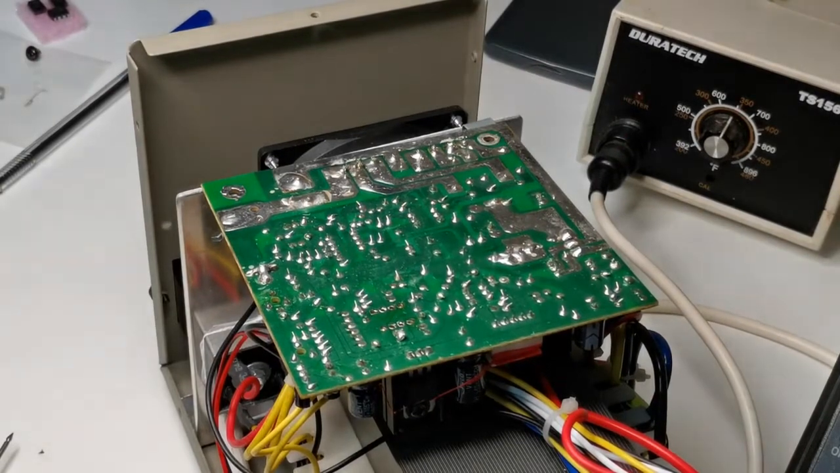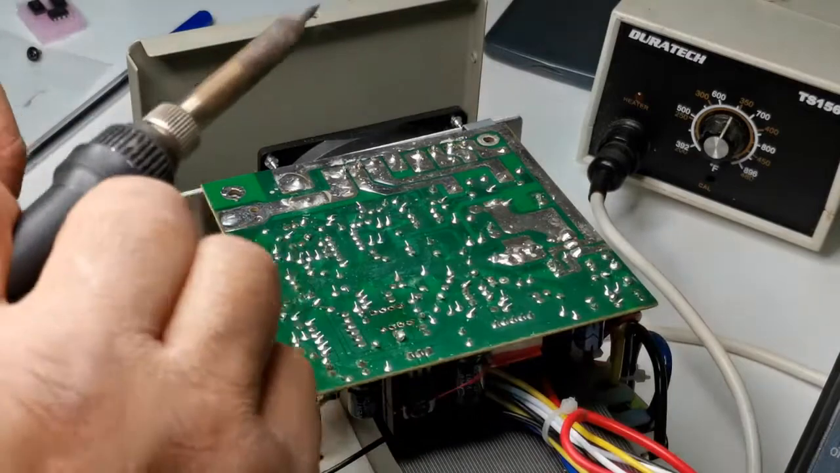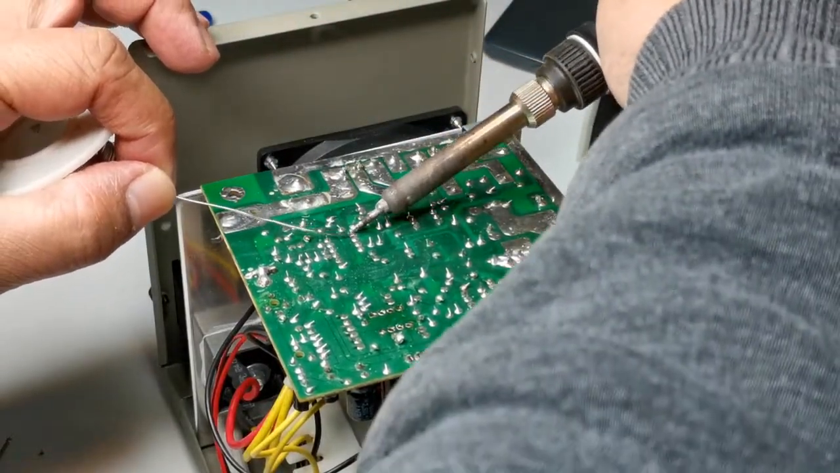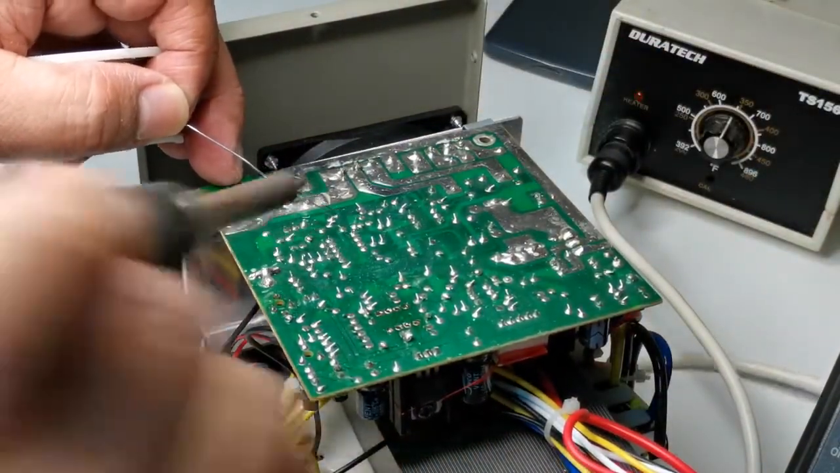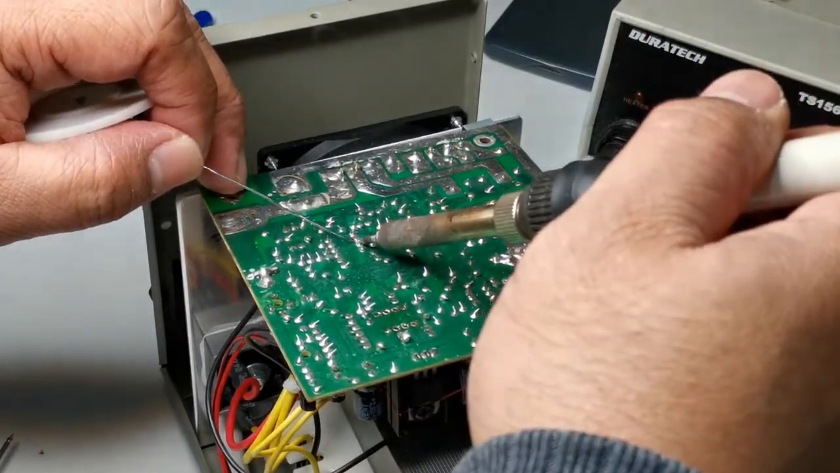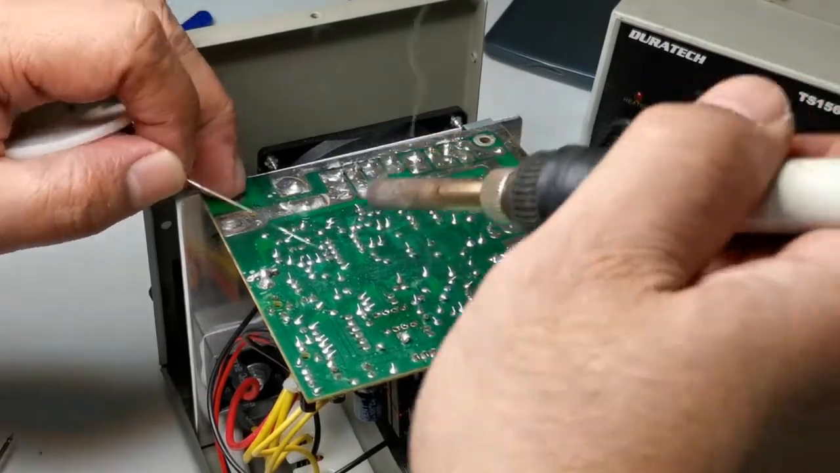Okay, we'll desolder this chip. Before, we weren't able to desolder the chip because of the temperature of the soldering iron. So we'll see if we can get this one out with solder wick.